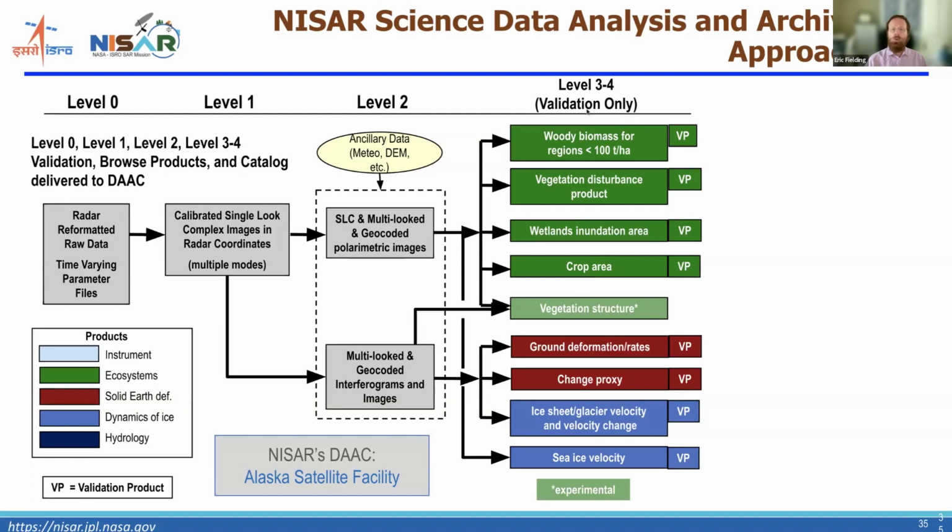And then there's level 3 products. We're not going to be doing these globally, except for the soil moisture.